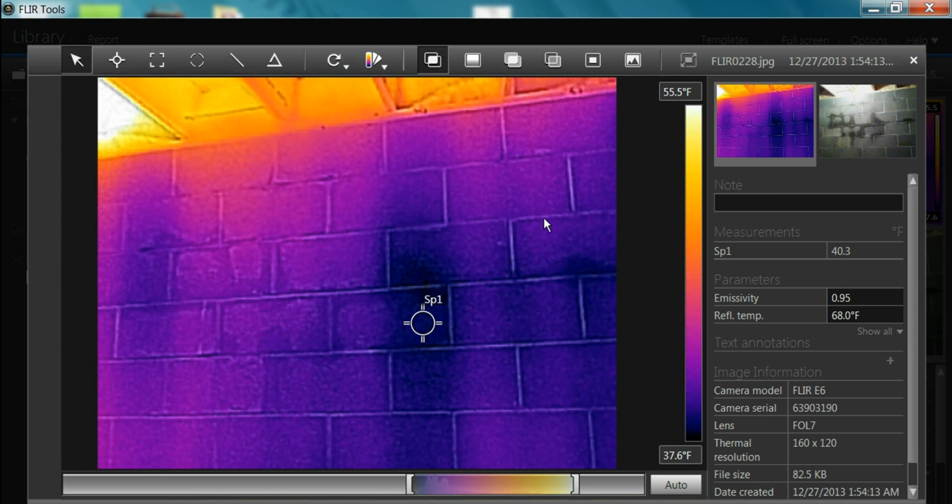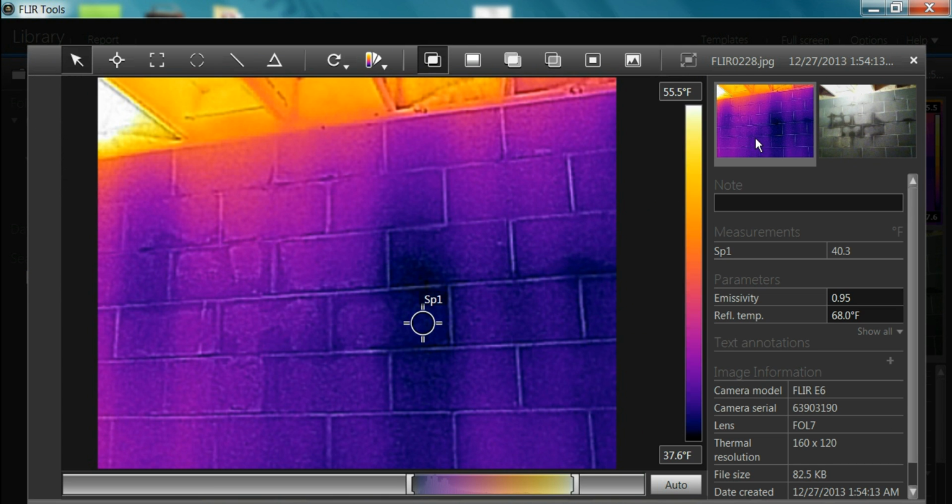There's another picture of basement moisture. Let's look at the stain on the wall. Obviously it's damp. Scan it with the camera. You can see a little bit of pattern here, but the significant spot is going to be right here.